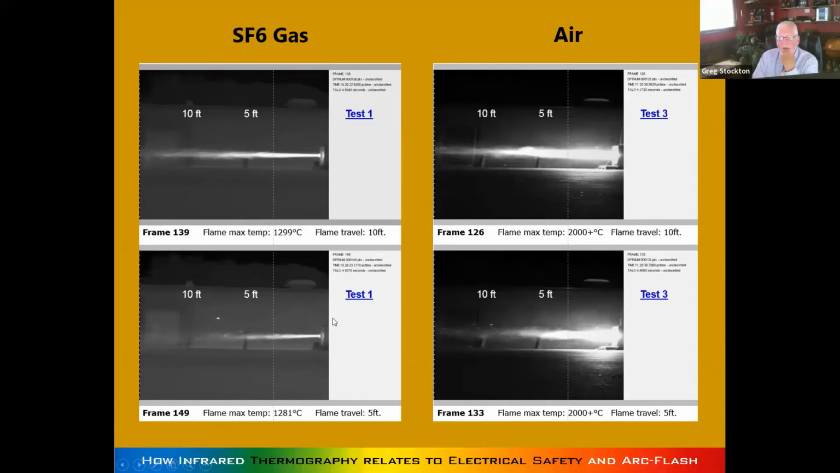So as you can see, the flame temperature over here, and by the way, this event, as I said, goes pretty fast. Those are thousandths of seconds. So this says 1299 C, pretty hot, compared to 2000 plus over here on the air.